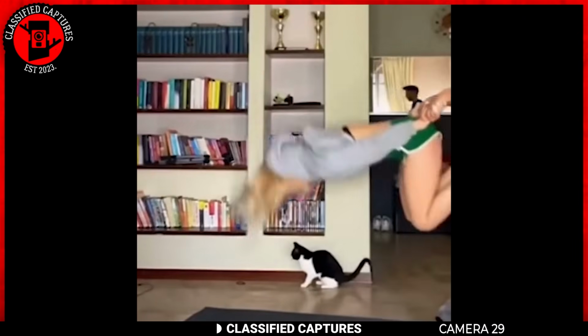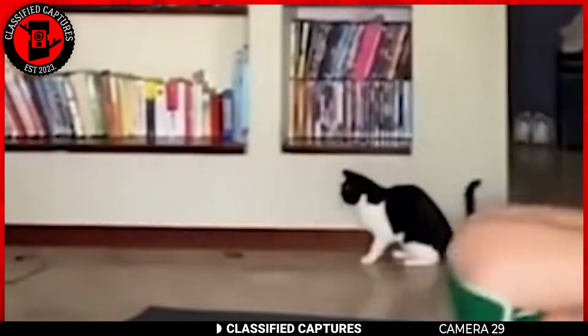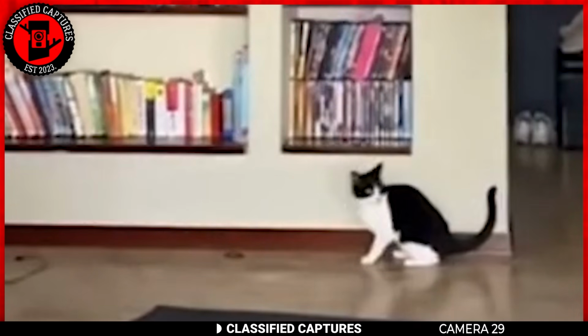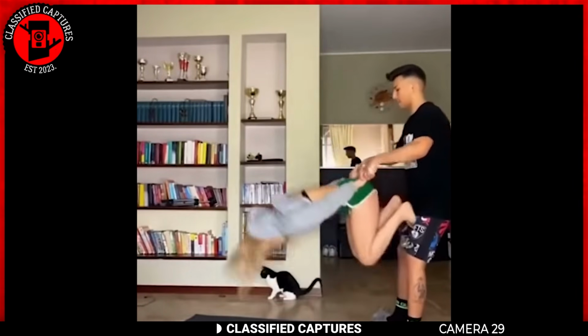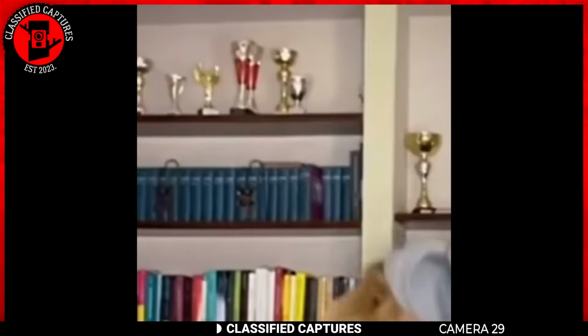But if you look closely at the footage, you'll notice the cat. Yes, their cat was standing by, looking intently at the exact spot where the book landed, almost as if it was sensing something unusual. What do you make of this? Is this a case of paranormal activity, or is there a more logical explanation?